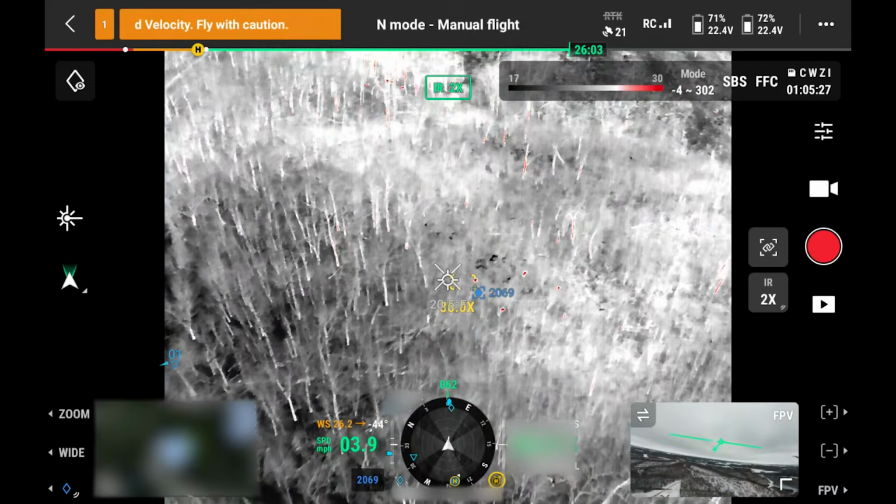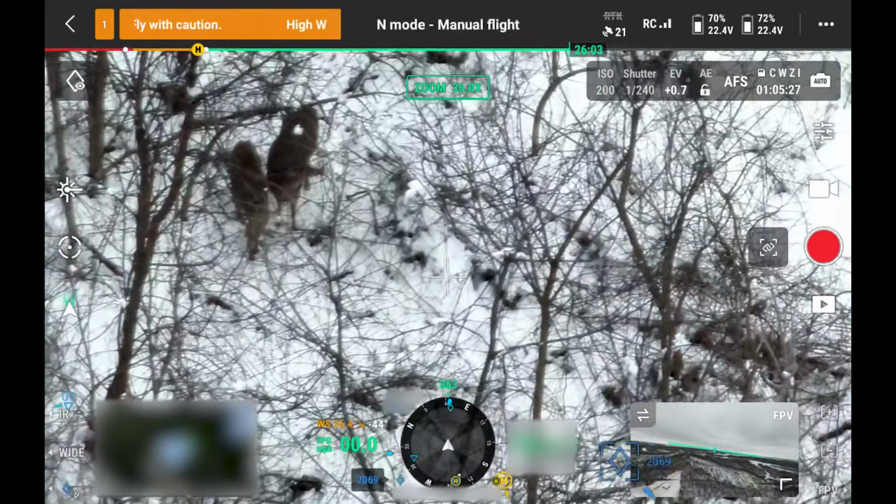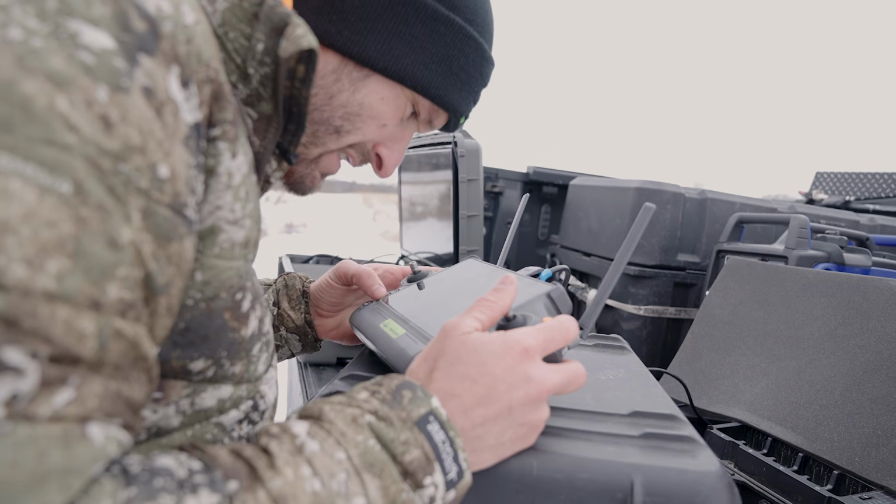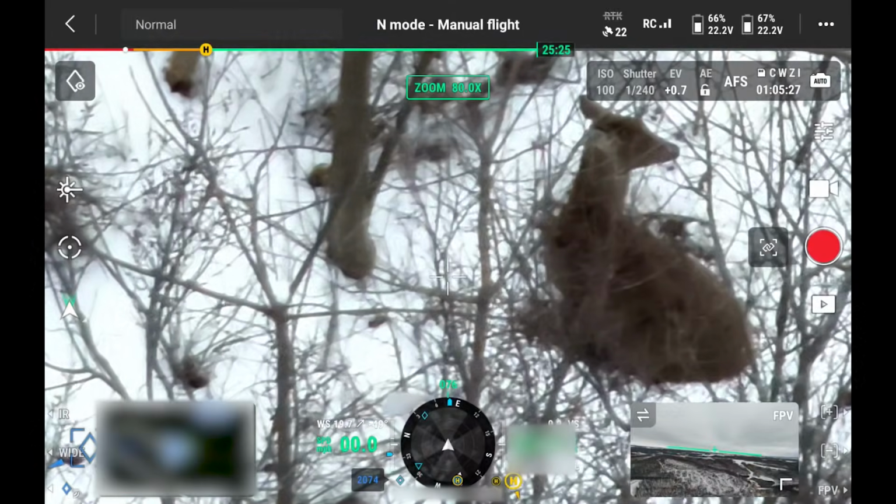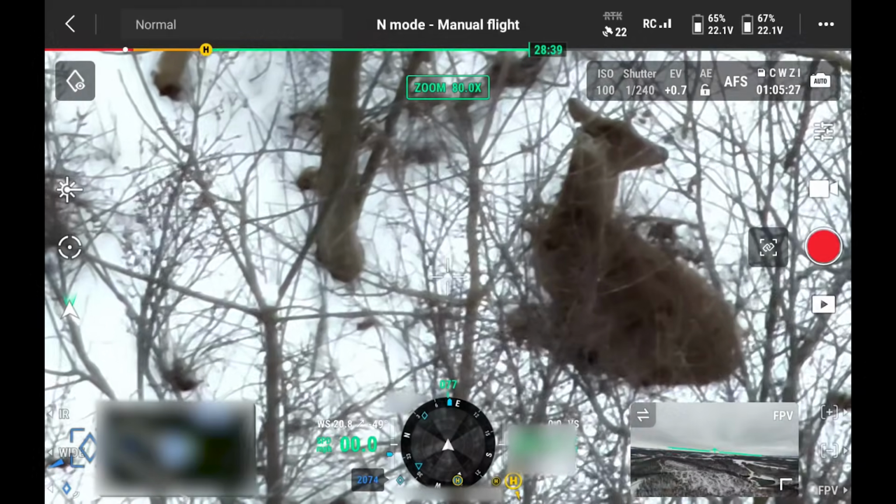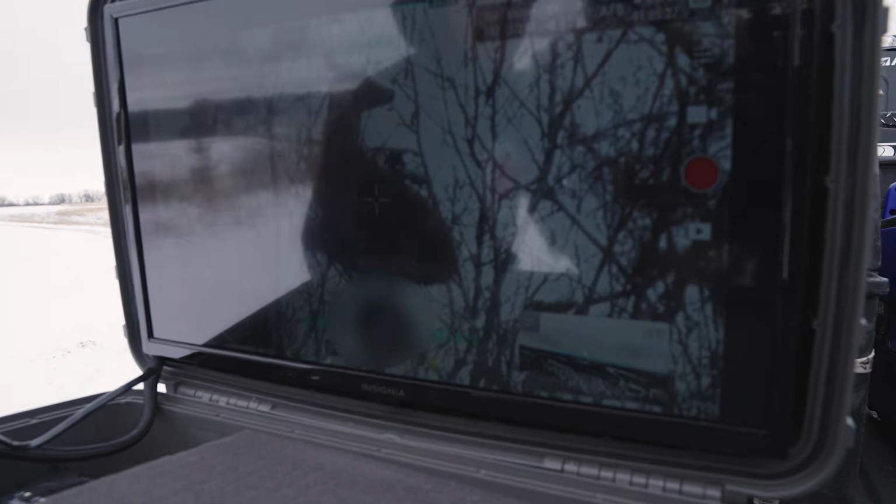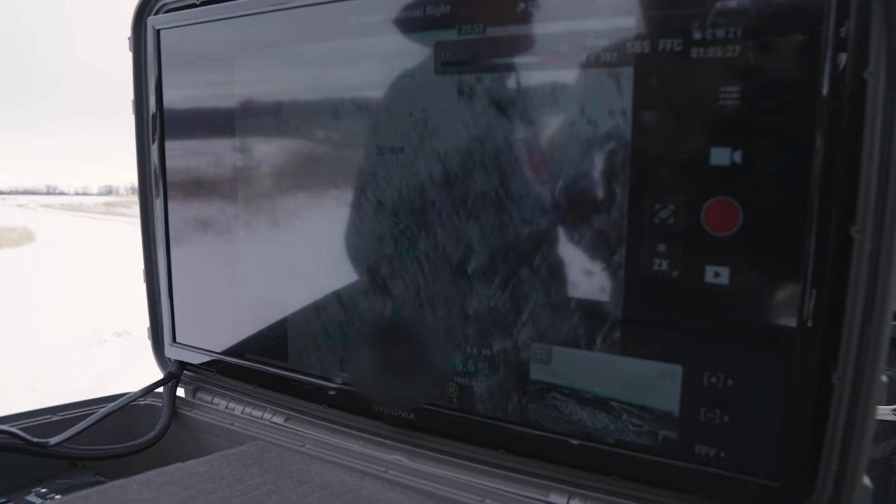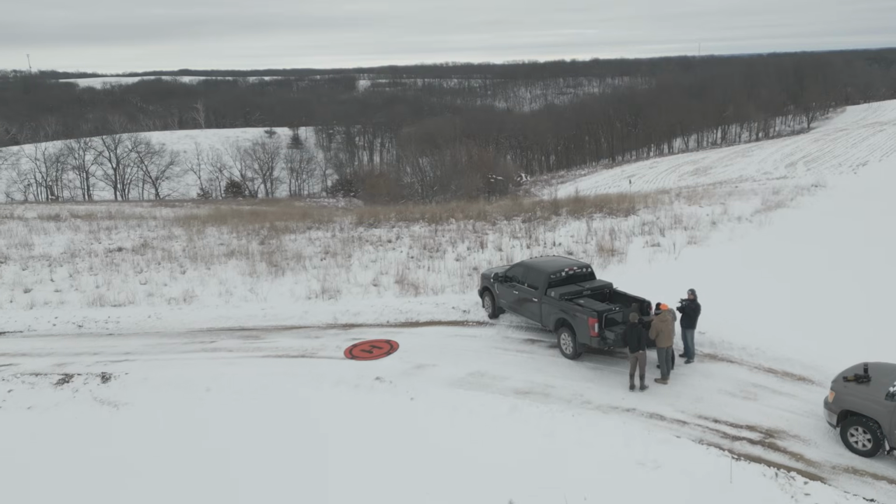How about that, huh? Yeah, do we have your big shed buck? Big shed. Look at that. They just located a big shed buck right now. He's here now. Yeah, he's got a forehead on him. He's got a heck of a head. If he had a white patch on his side, I could tell you exactly which deer it is. Yeah, that's going to be the only shed buck I'll recognize.